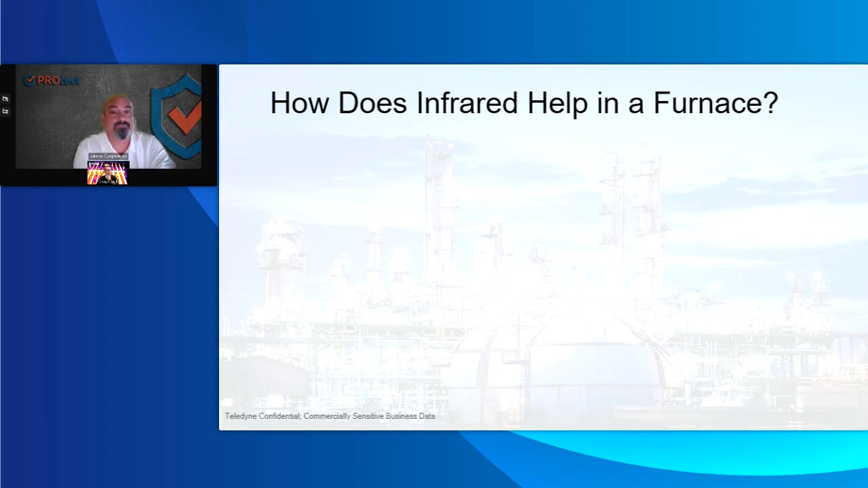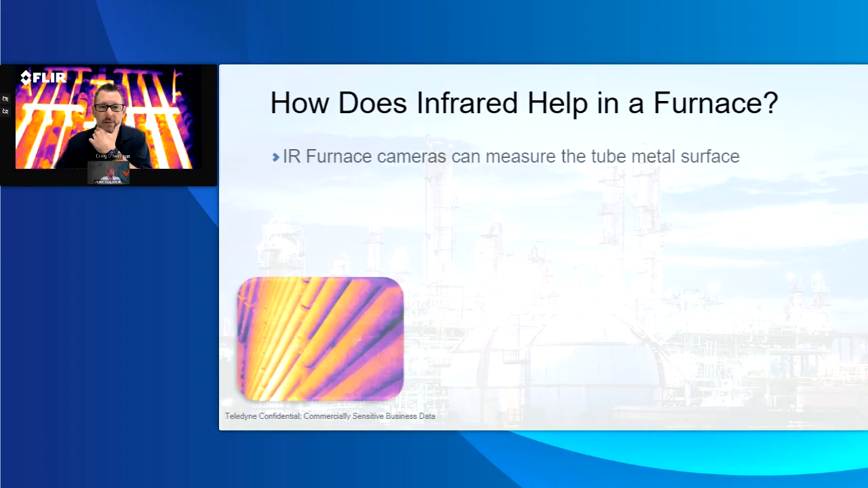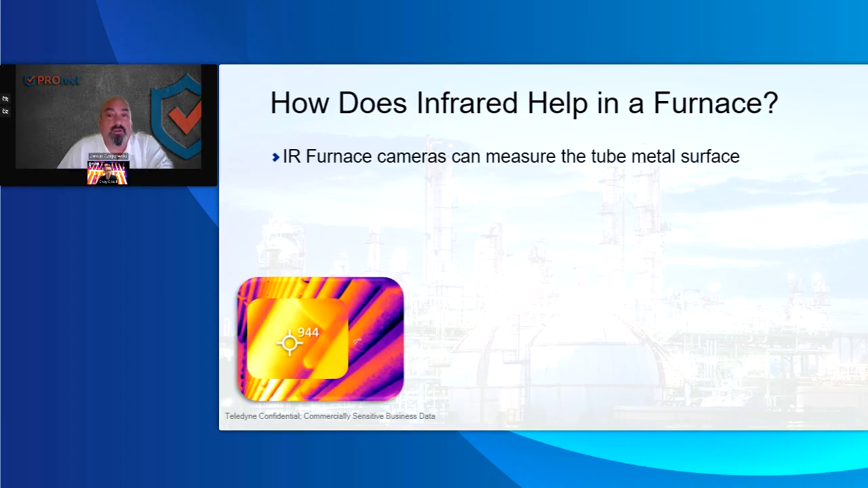Awesome. Thank you, Jason. So as we look at what an infrared camera does, maybe walk me through some of this stuff. What are you doing with an infrared camera, a specialized furnace inspection camera from FLIR, when you're looking inside of a furnace as an expert? You're looking for multiple things, not only the tube temperatures. You're looking for defects or scaling, like in this image right here. You're getting an actual tube temperature.